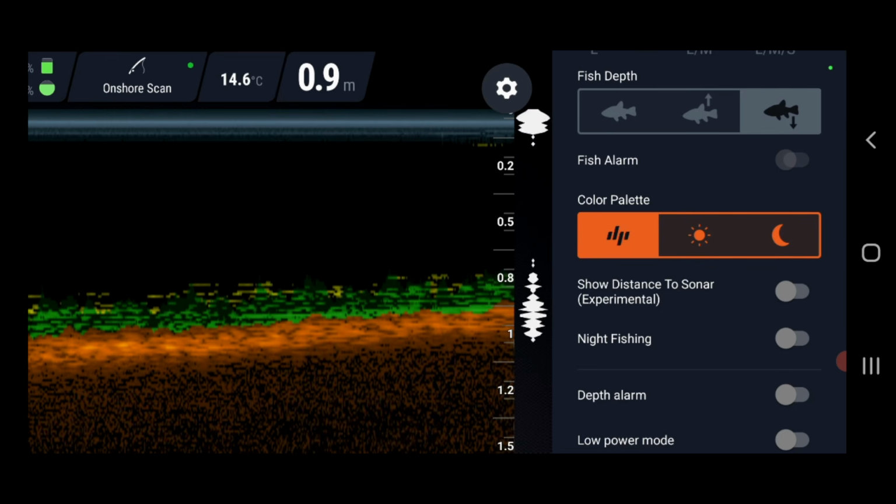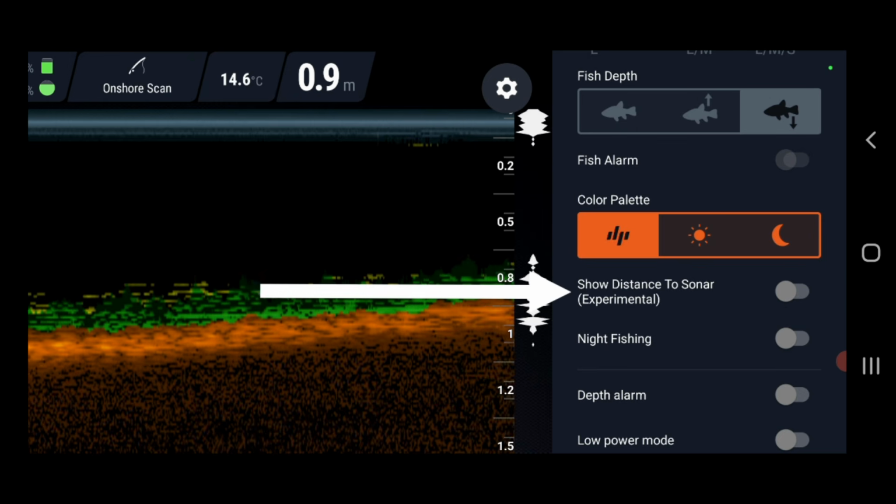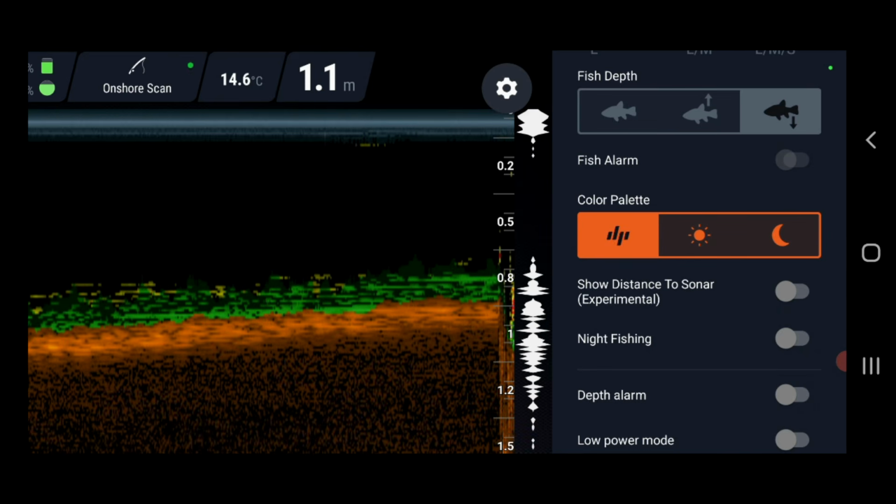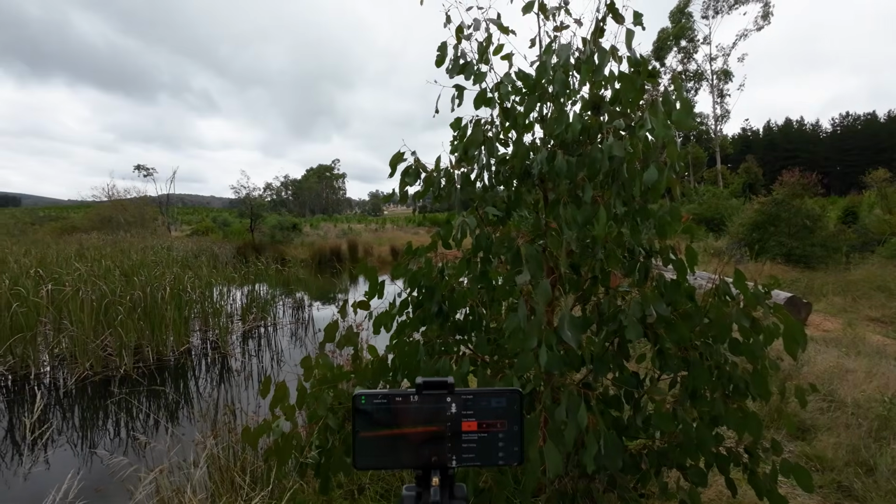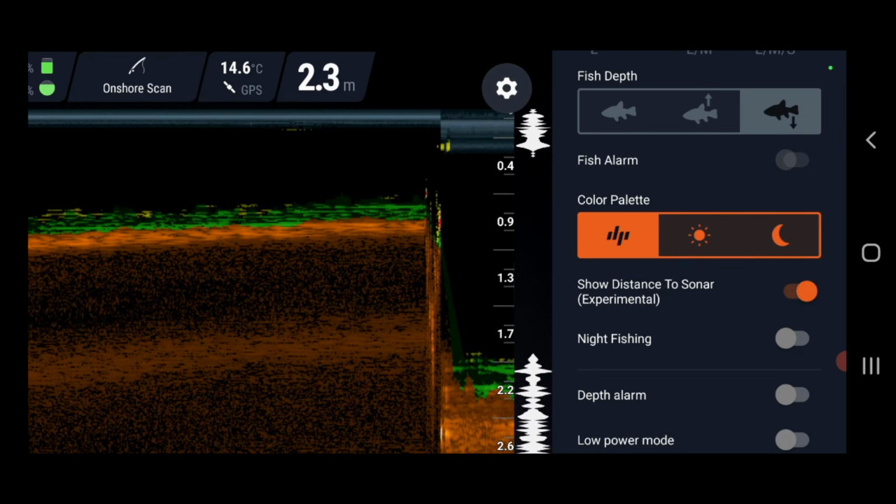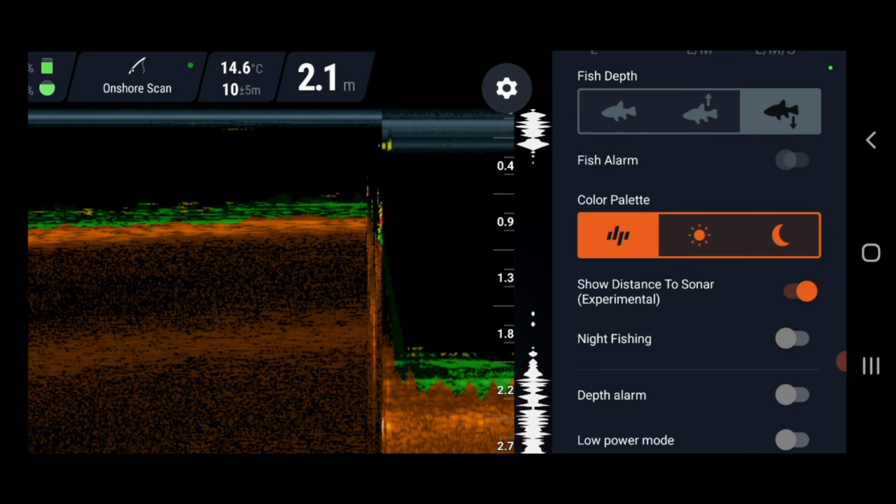Now I've got the last few down here. Distance to sonar. Actually, it says experimental. I think this might be a new feature. So I'm going to cast it out there. This will show up at the top of the screen. Right, so let's hit distance to sonar. Up the top here, it's just under 14.6 degrees.